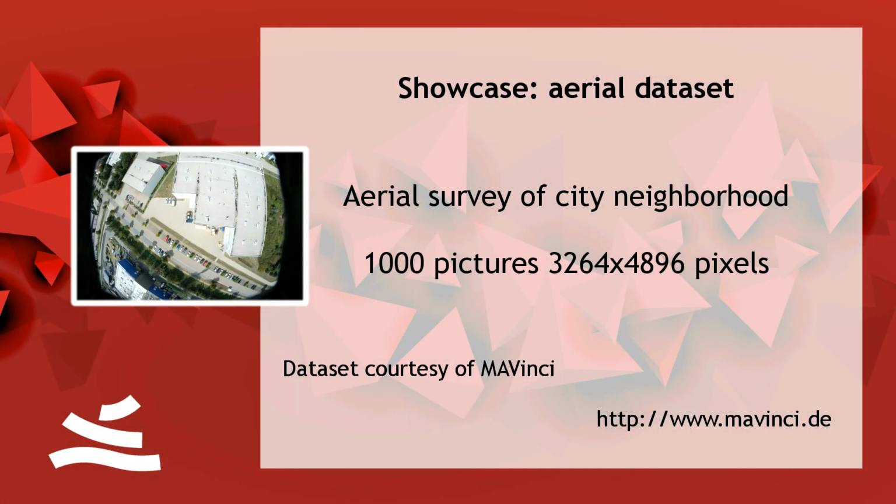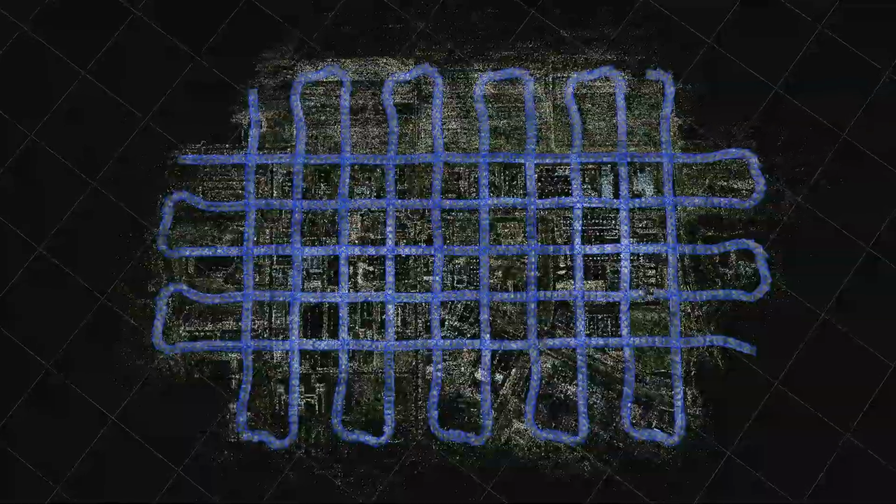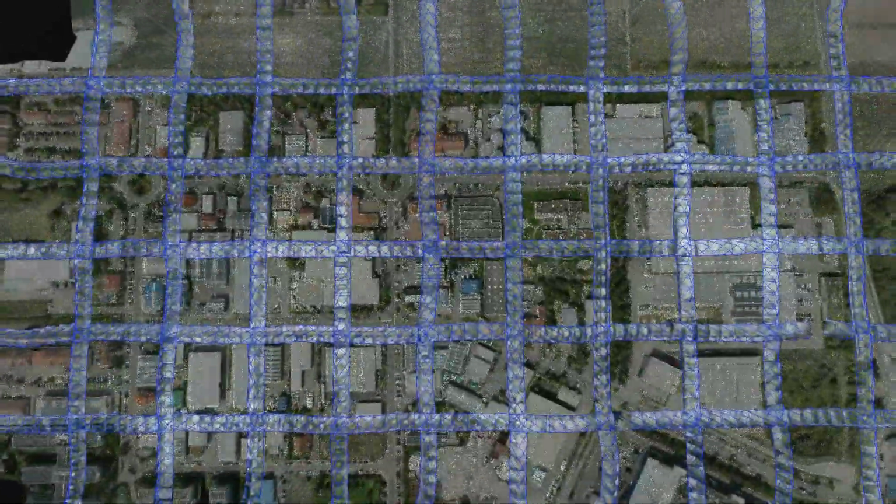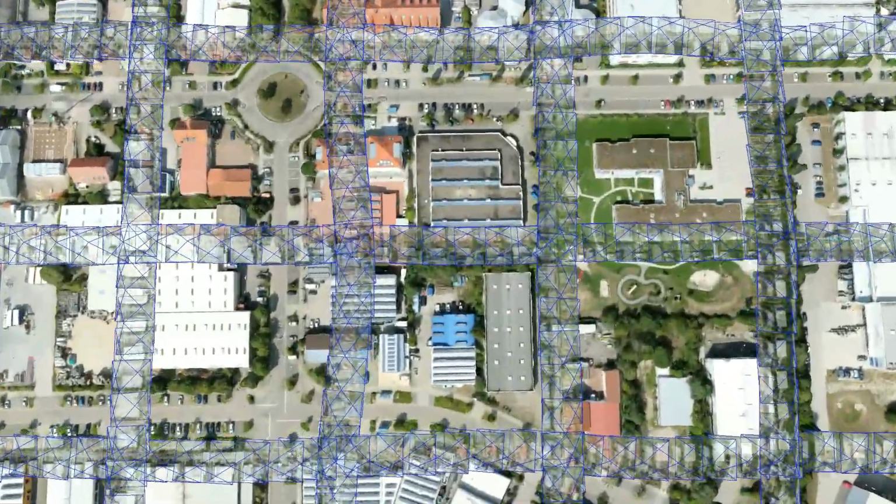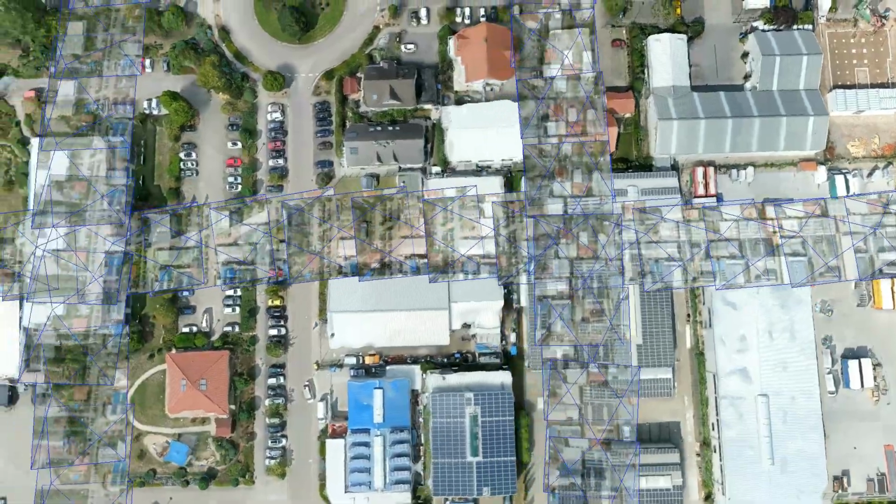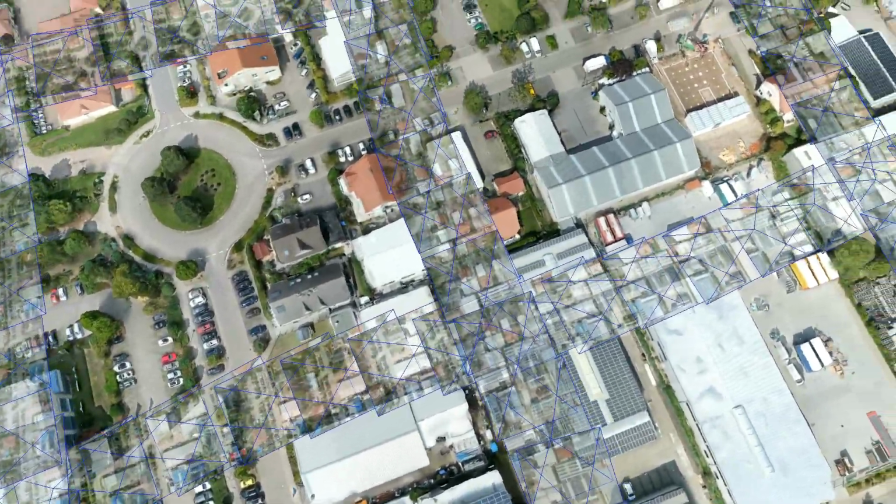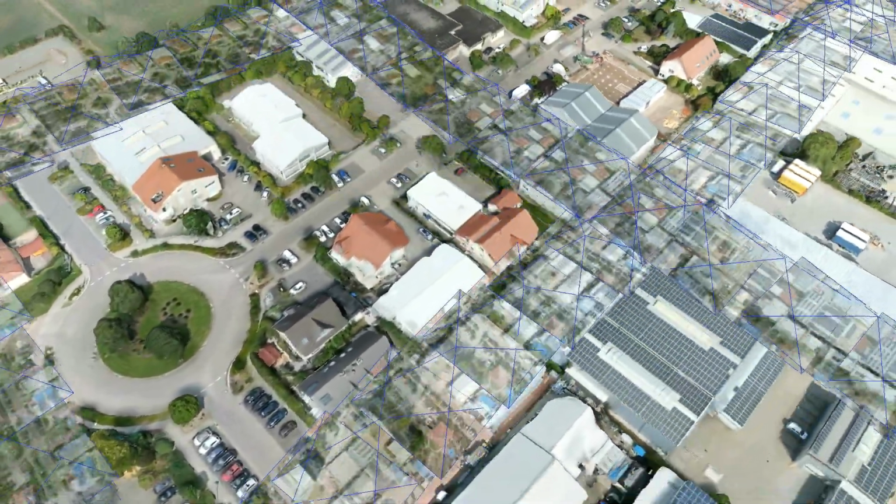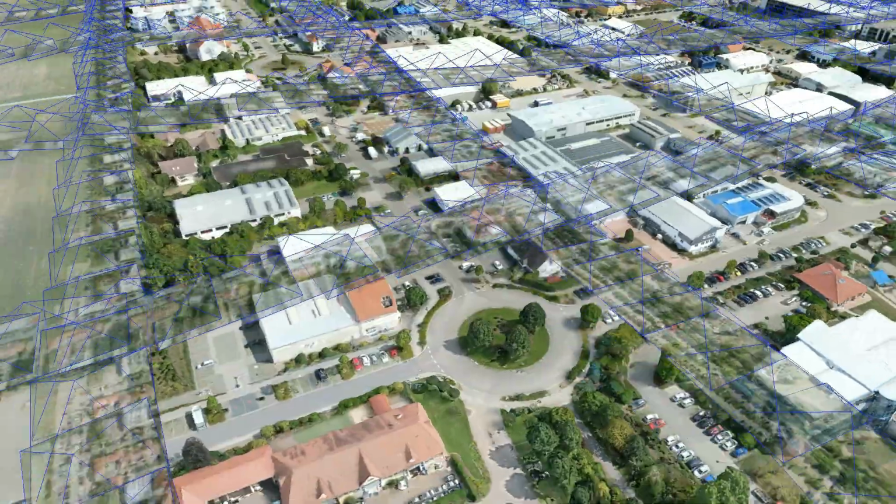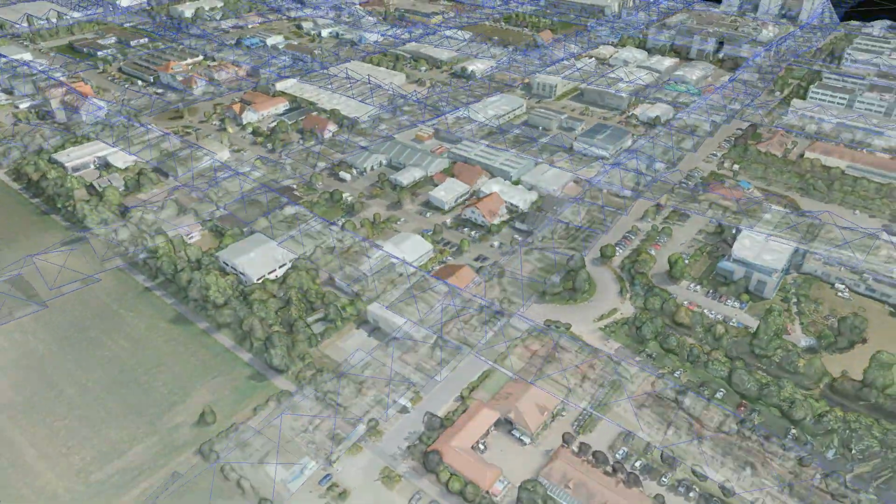Here's a classic aerial dataset. This is a flight of about 1,000 pictures in order to reconstruct a small chunk of the city. This is interesting because most people think that when flying a drone in this grid pattern, you will lose all kinds of walls.